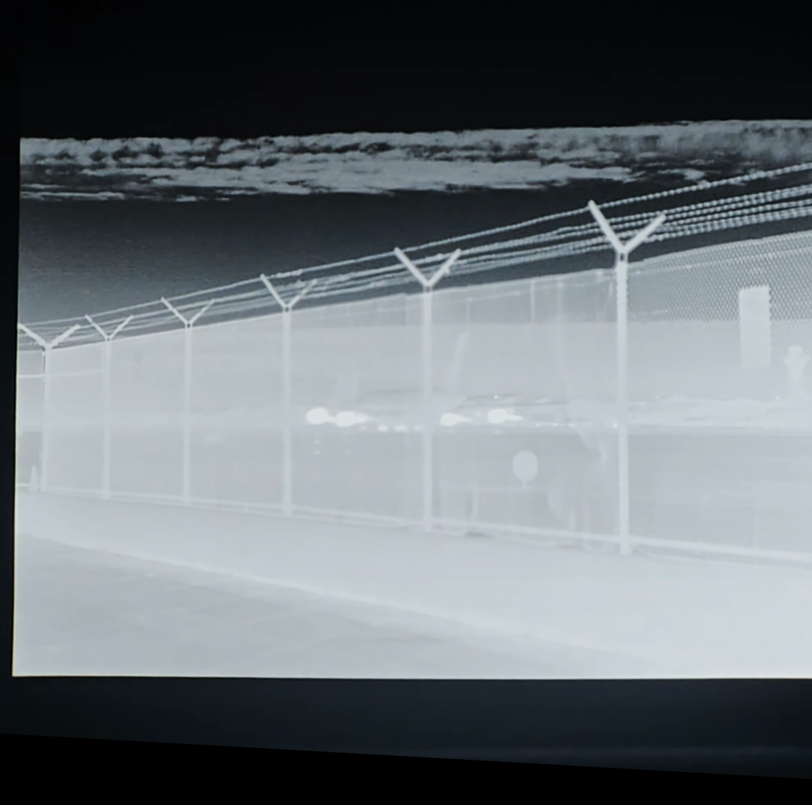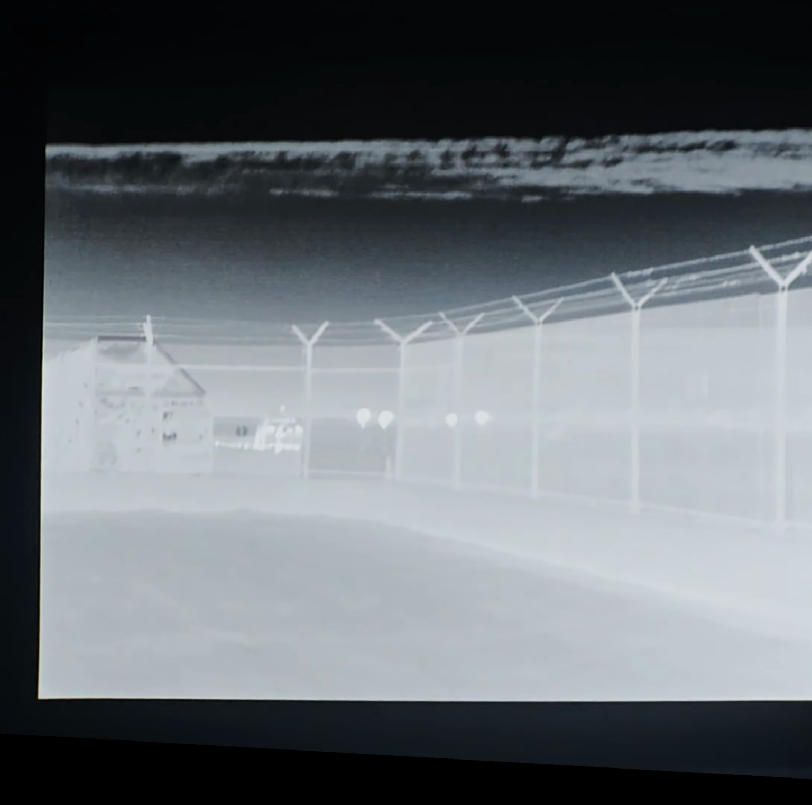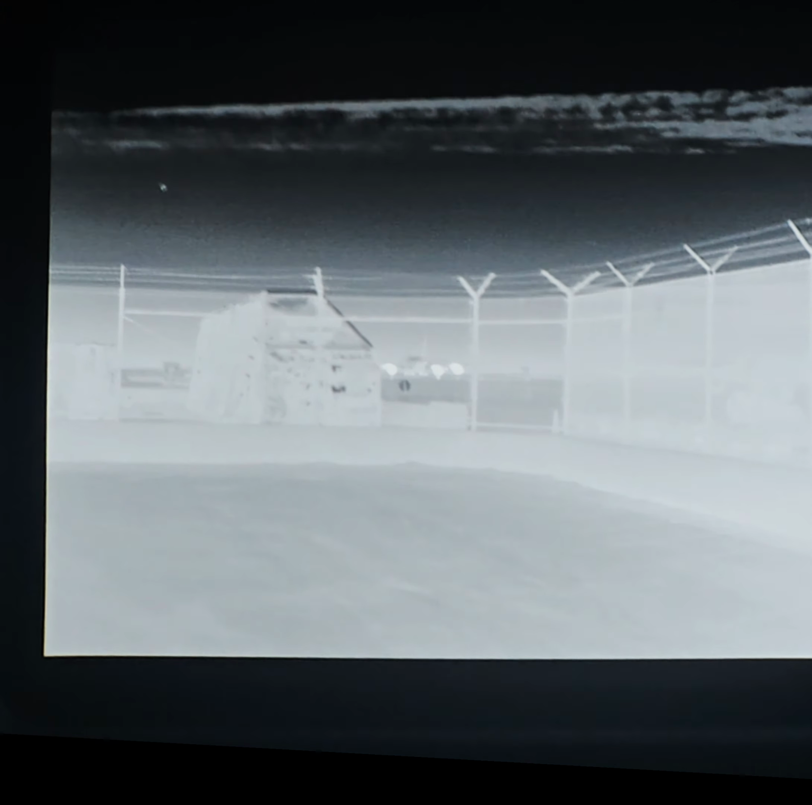That was sick. I'm gonna cut in right here. So right around here, the A380 has a longer takeoff than most airplanes. Now I'm just gonna wait for him to pull up.